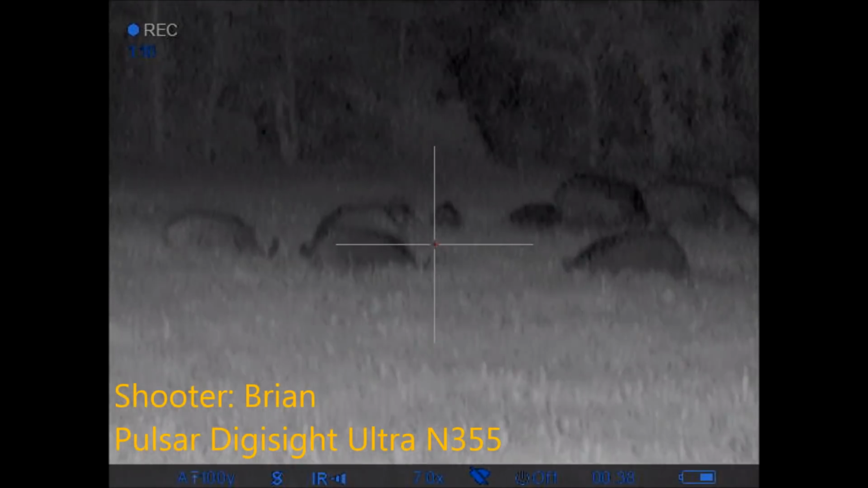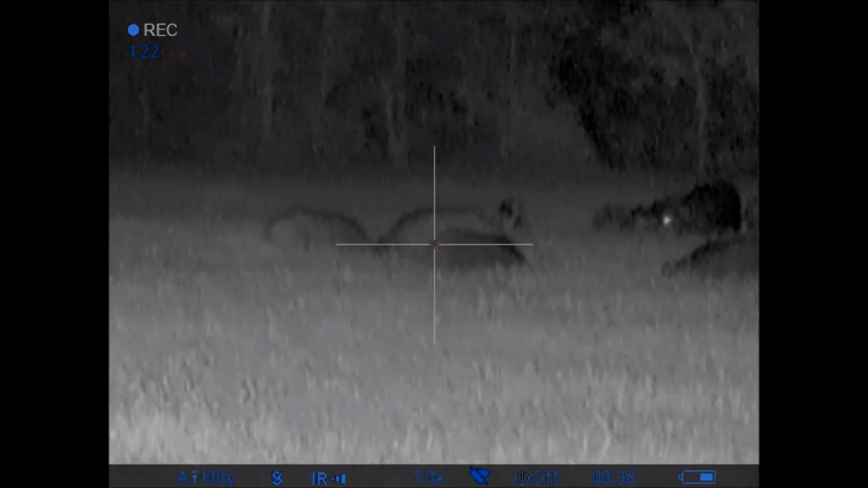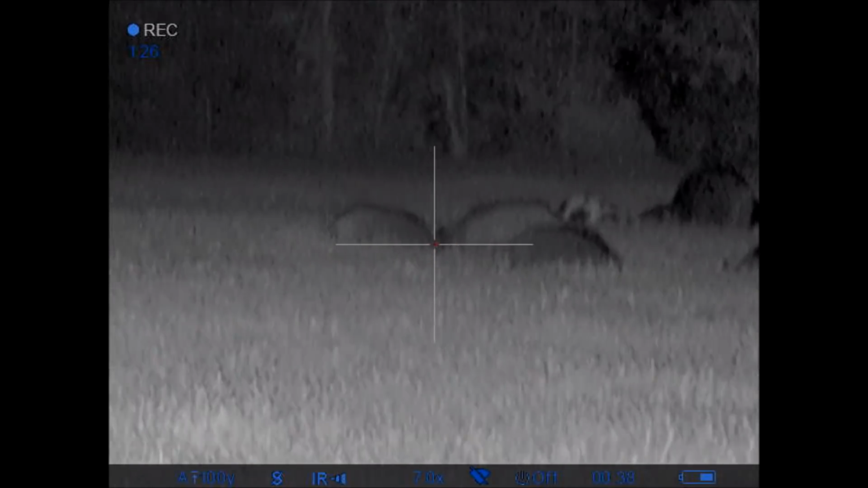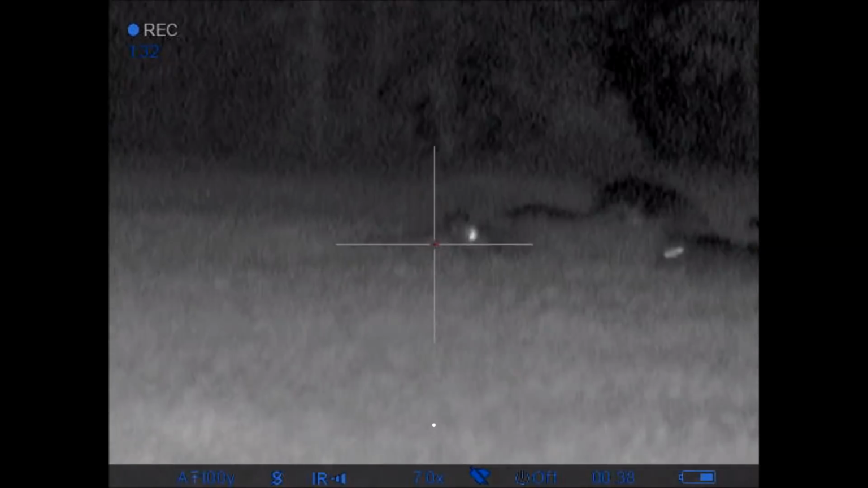Here's the view from my rifle. I have one on the right. Okay. You got a big one. Yep. 50 off? Yep. 3, 2, 1.